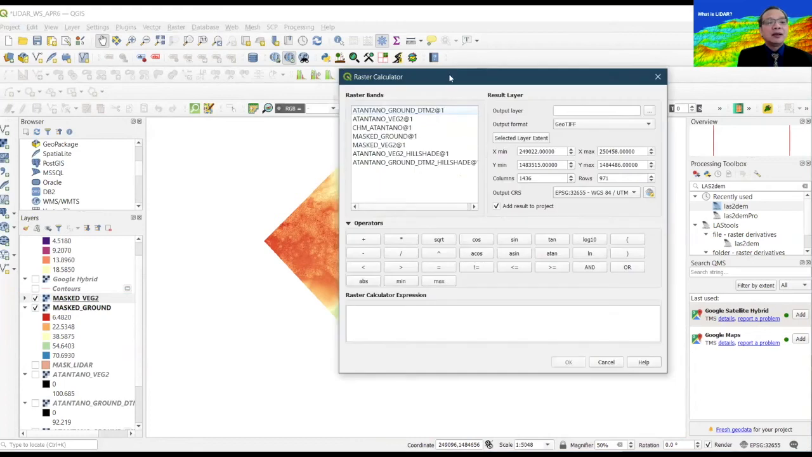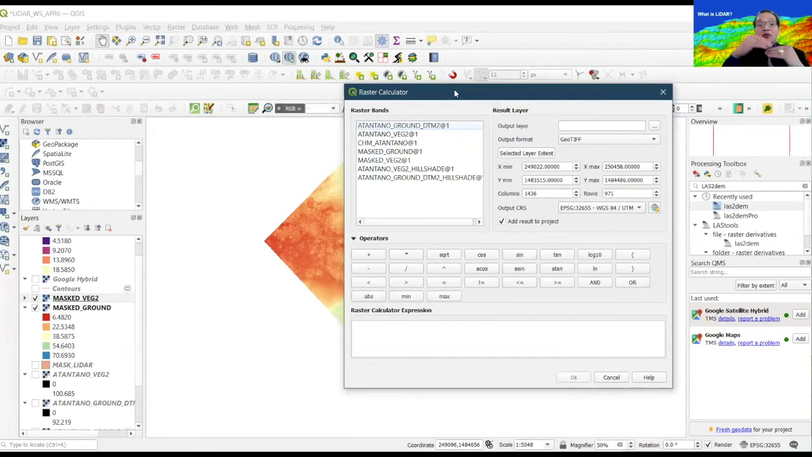You can actually subtract layers from one another. In this case, we subtract the layer from the vegetation, which is the first layer. Just double click on that, minus, as in an arithmetic equation, minus the ground layer, or the ground raster from it. So basically, we're subtracting from one layer to the other, so we can get the canopy height of the trees on that particular area.